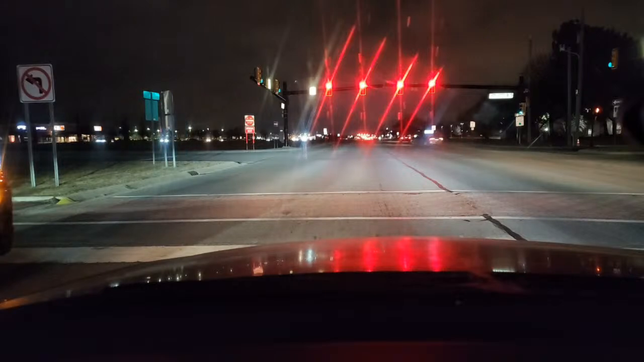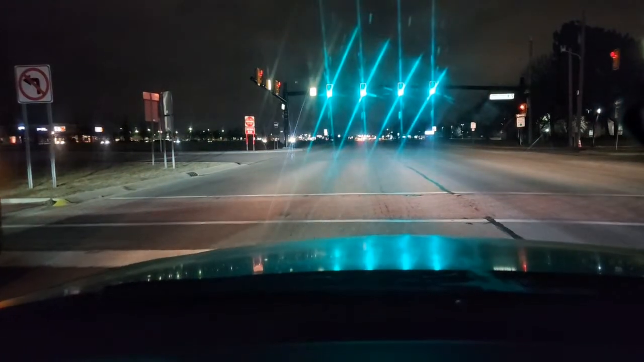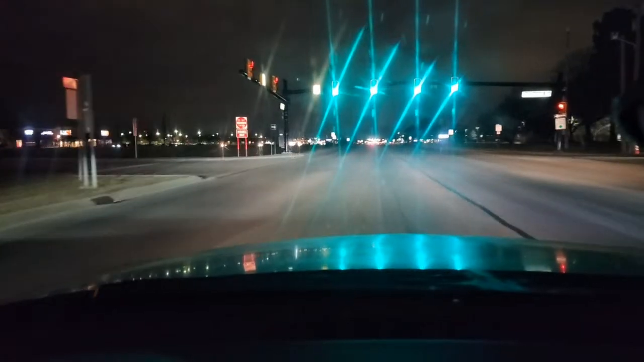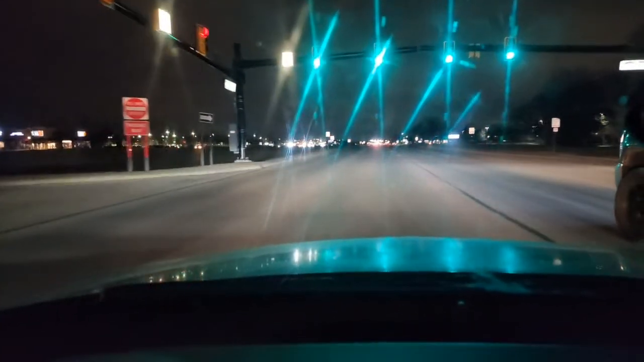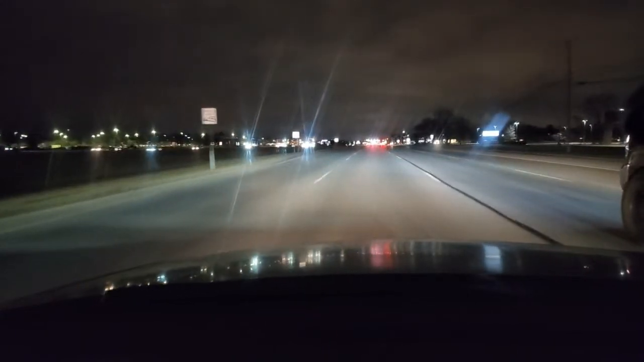We're in a metro area. We're outside of the city, so this is suburban area. Most people are home. I'm just trying to take their time. Little black Silverado here. Hear that dual exhaust? I know you do.